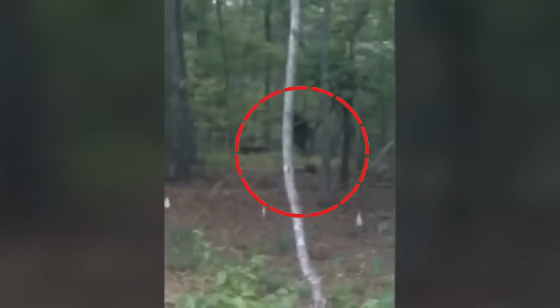Terrifying is all that can be said about this footage, because nothing much could be explained about the creature, as they had to escape hurriedly after watching the beast heading toward them.